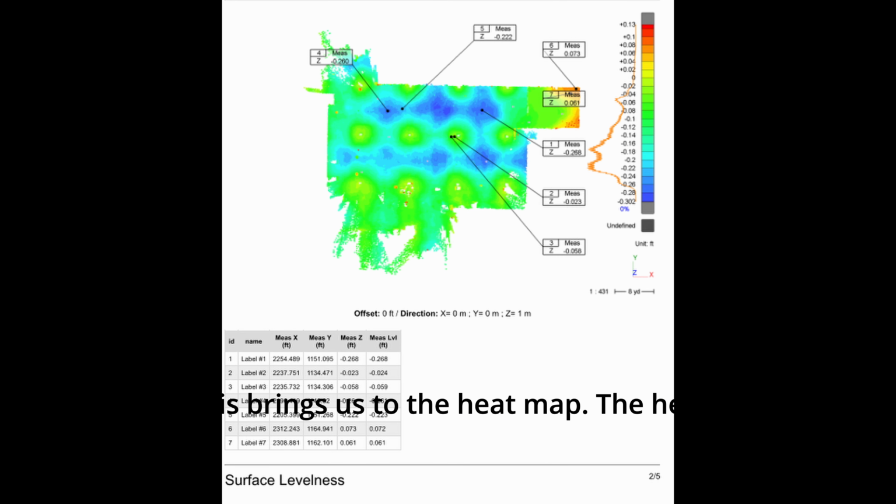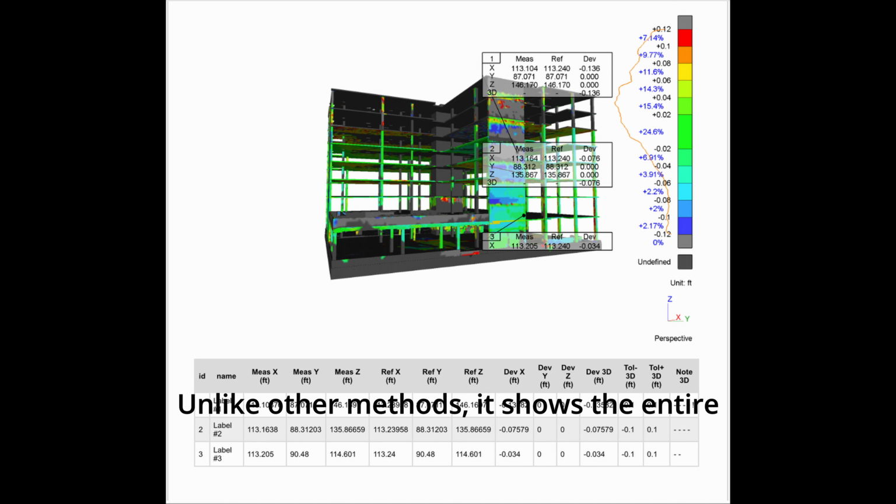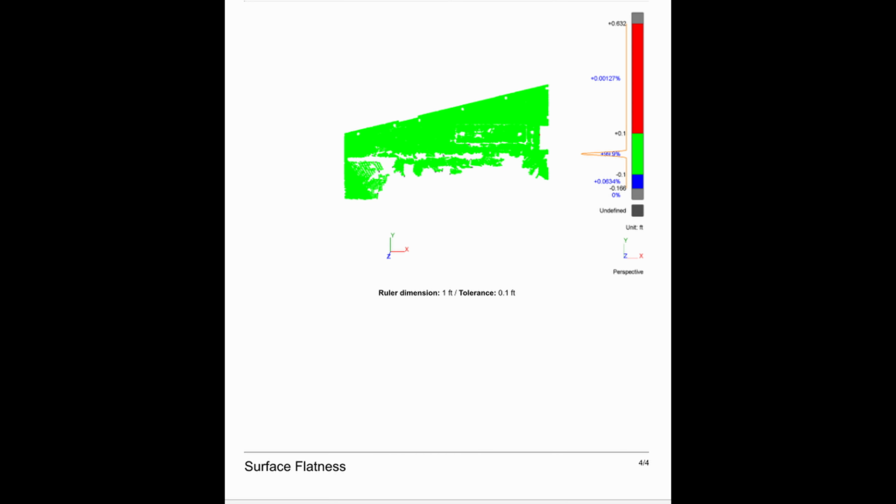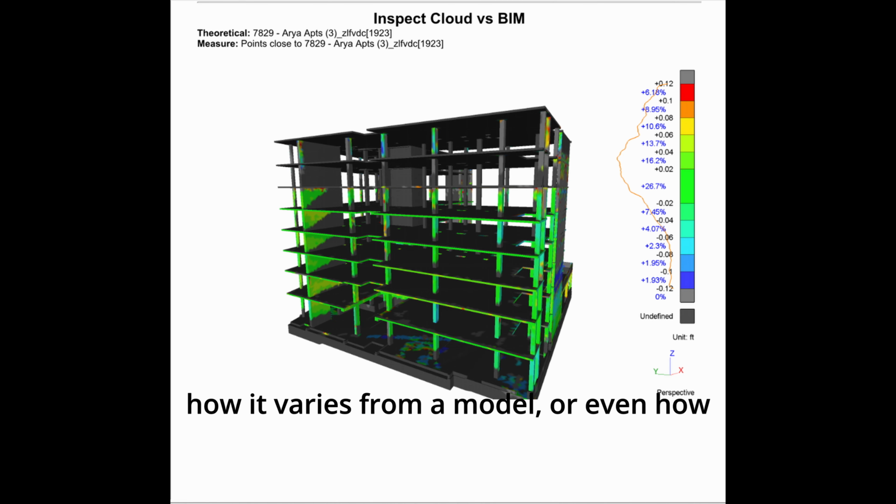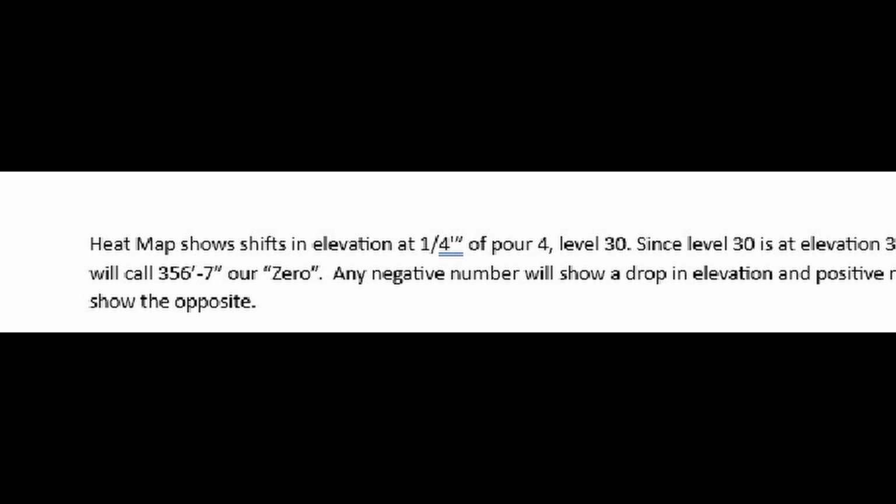This brings us to the heat map. The heat map can be used in horizontal or vertical positions. Unlike other methods, it shows the entire area. It can be used to show how flat or level it is, how it varies from a model, or even how it's changed over time. This brings us to tip number 1, a description.